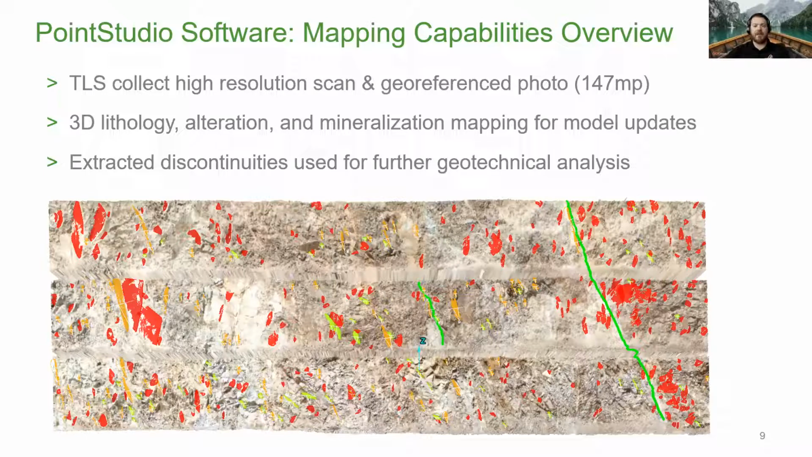So they're really high resolution photos that you can use to do the mapping. So that is all three-dimensional data, of course, where you can map your lithology, alteration, mineralization. That's all going to be used for your downstream model updates.